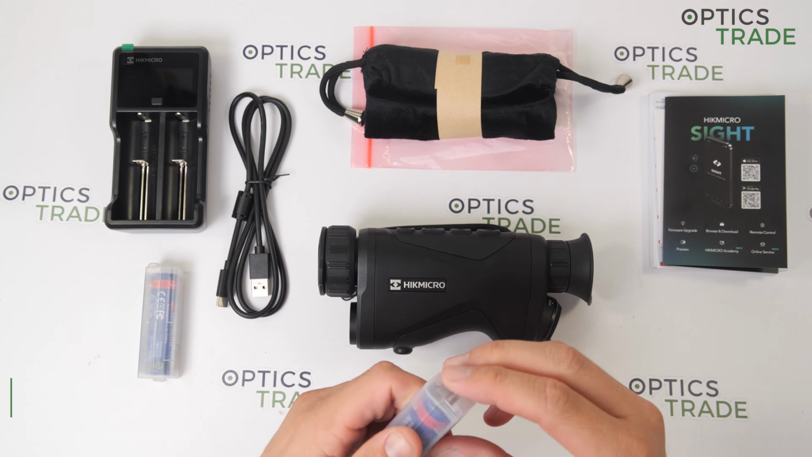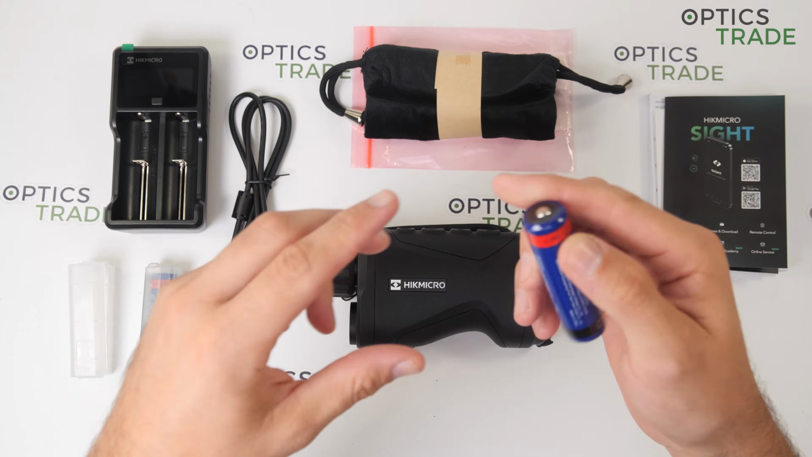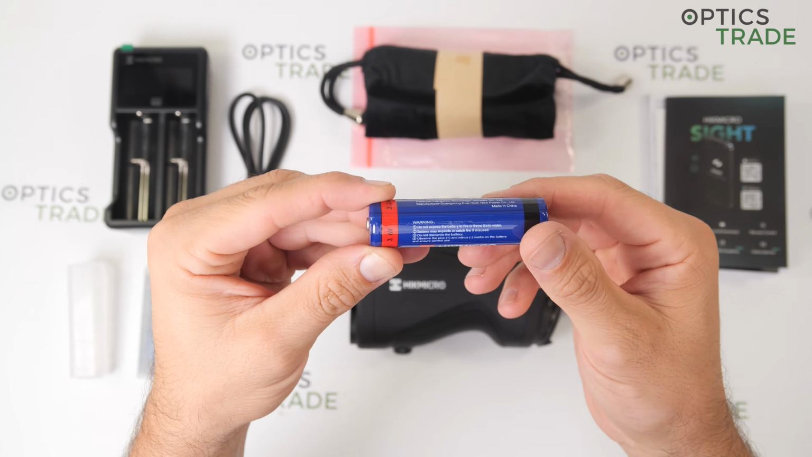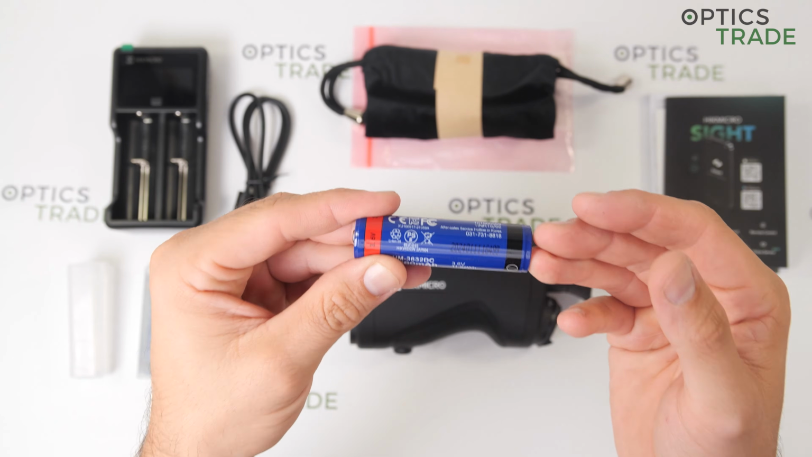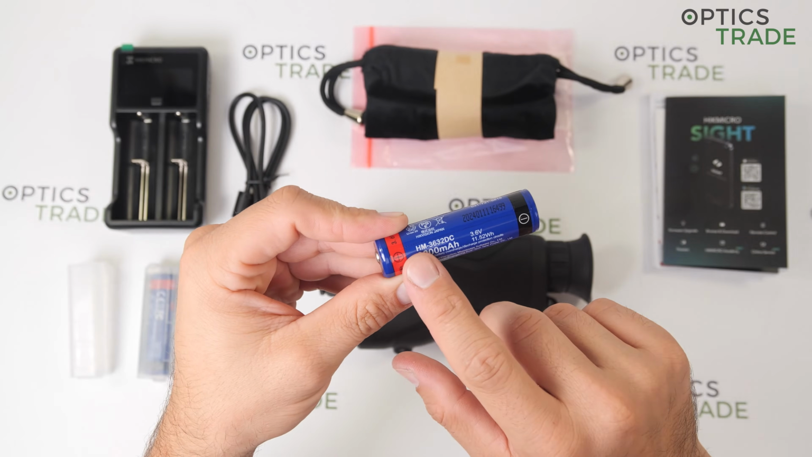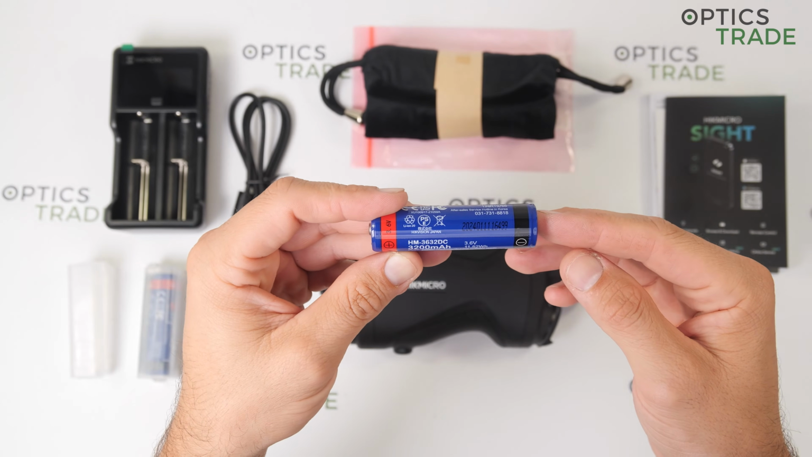Now for the battery. The battery is a standard rechargeable 18650 battery, which is in my opinion perfect because they are inexpensive and are widely available. So if you want to purchase additional batteries from Hikmicro or original, I think they are approximately 10 euros.